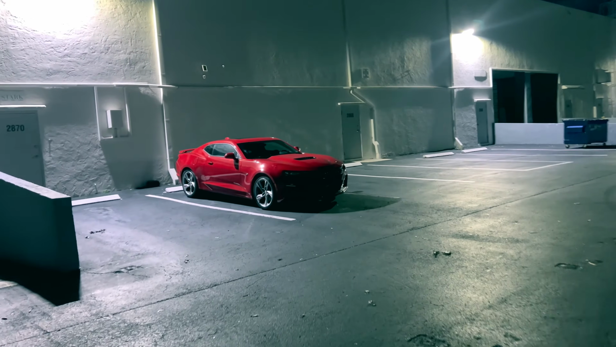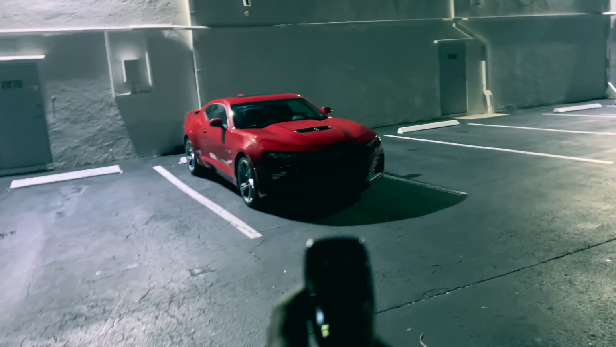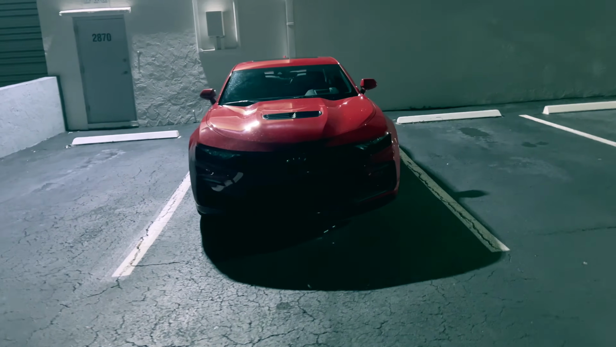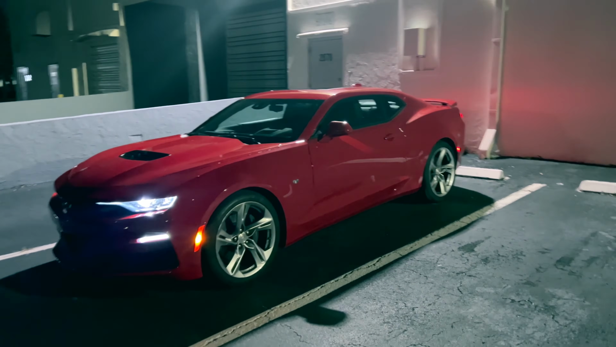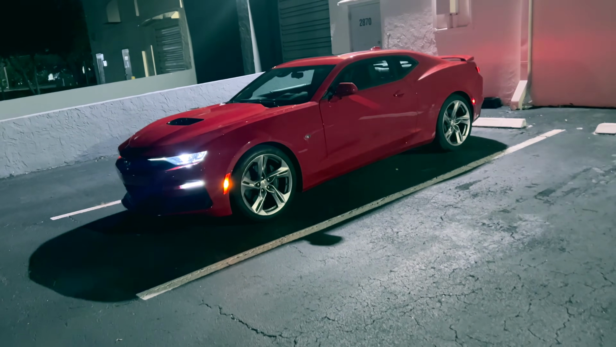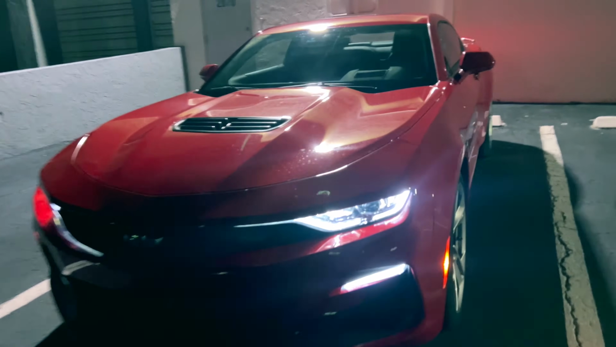Today I have my friend's Camaro SS available, and I have the keys right here. Let's see if we can get it started. This is a 2023 Camaro SS with a V8 engine. I don't know if you can see it there because of the light, but there you go.